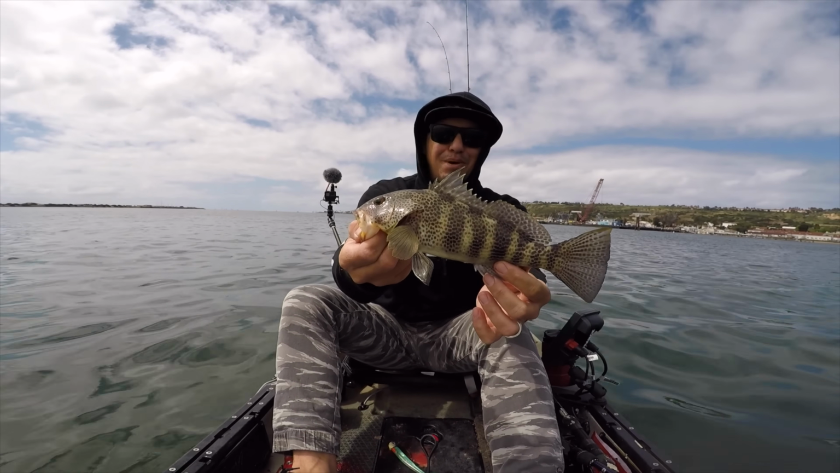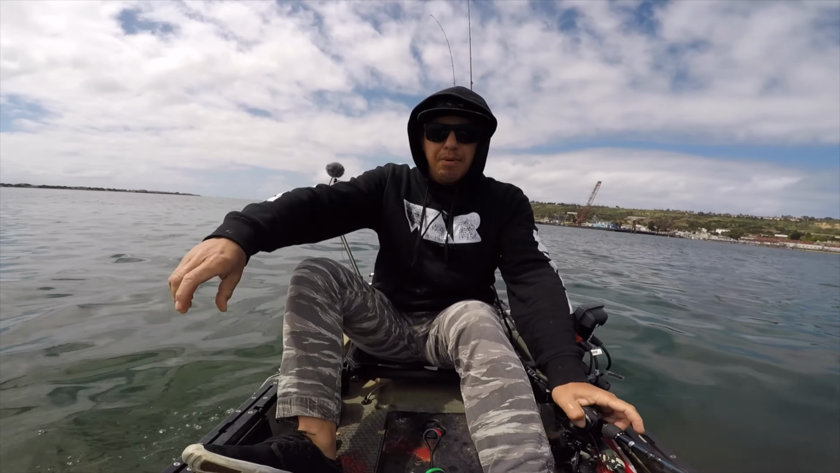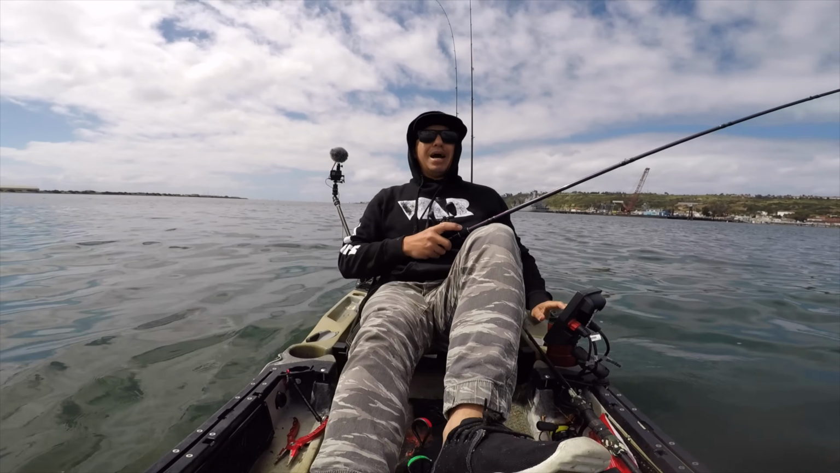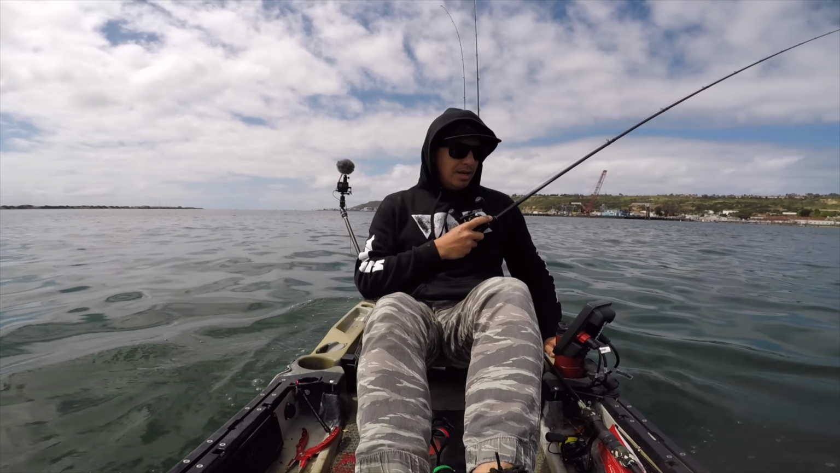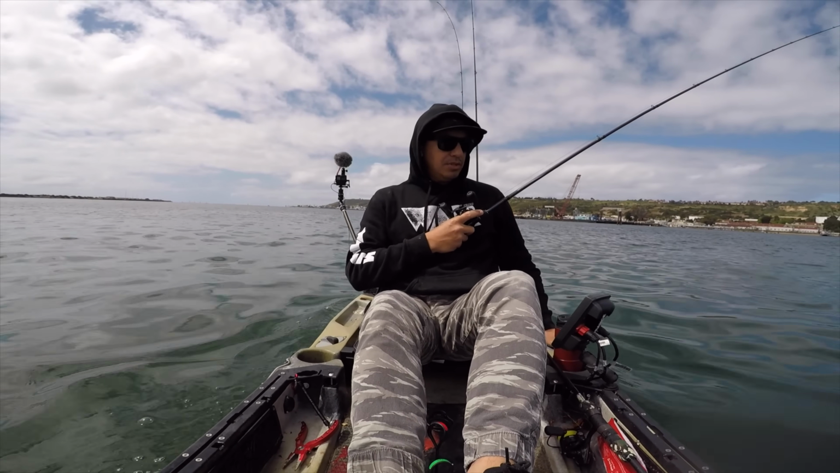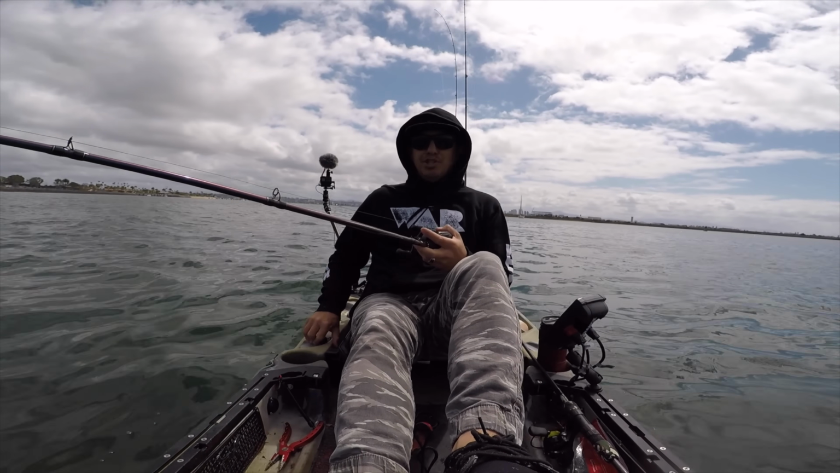Nice to get a little spotty out here deep. That's what we're looking for. We're looking for more bass. Hopefully we can get on a couple more bass here. That is what I'm after. I'll take a sculpin though. I'm not afraid of it. Definitely want that bass. If I sounded shocked on that last one, I mean, I am shocked that I'm catching